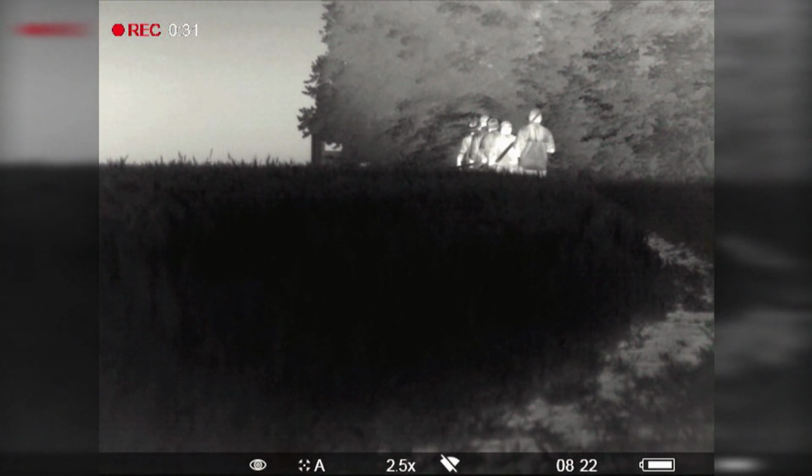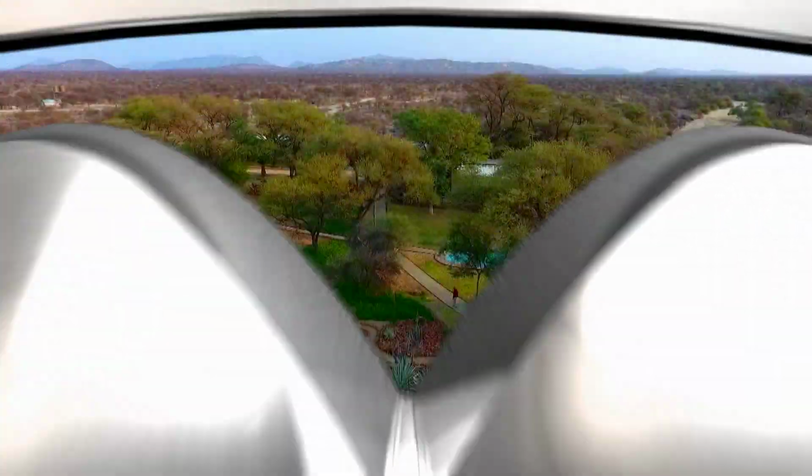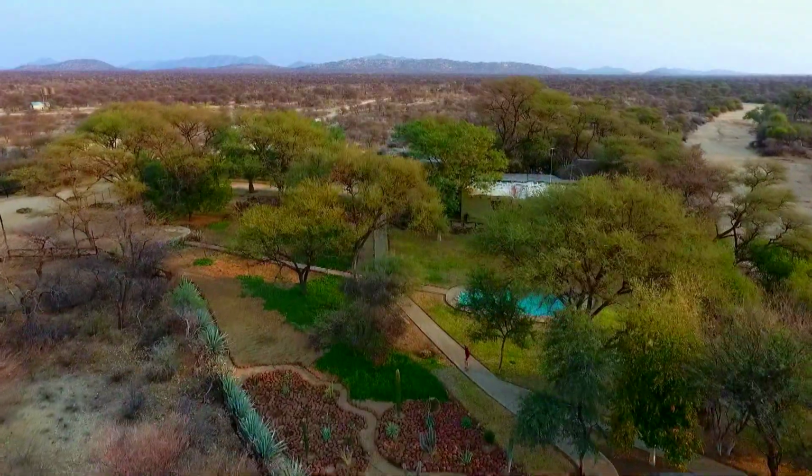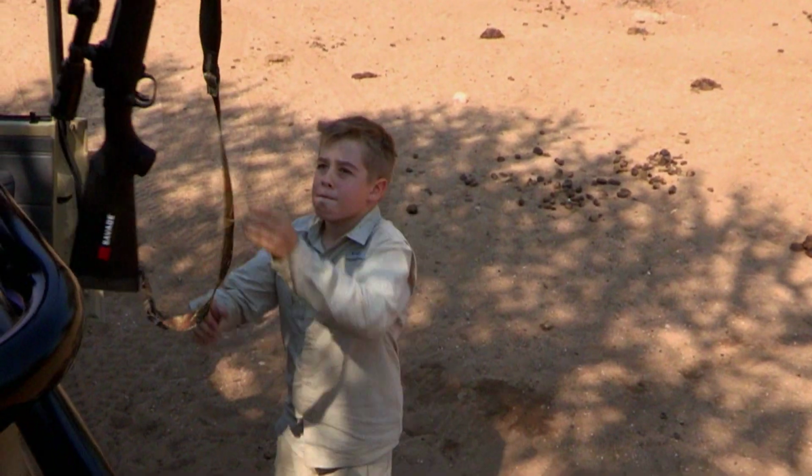Pig hunting seems as American as bacon and eggs, but the truth is you can hunt feral hogs on every continent except Antarctica. While I was on safari in Namibia, my twin sons had a chance to hunt warthogs.